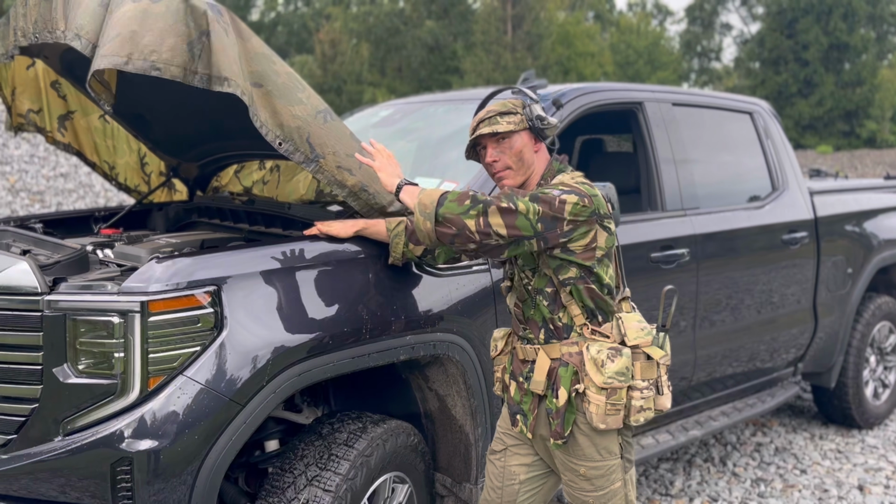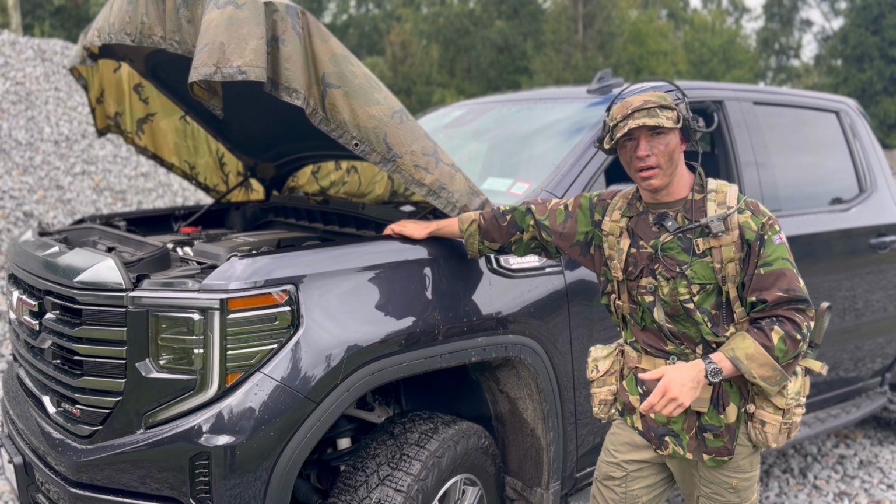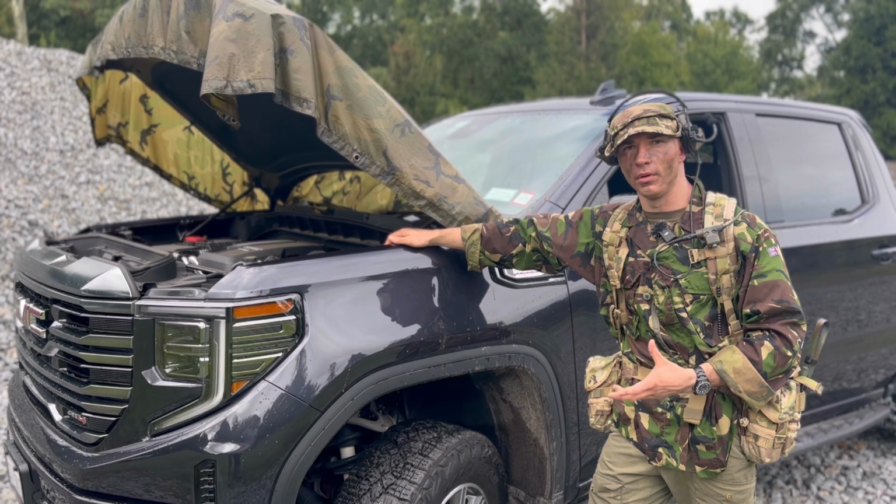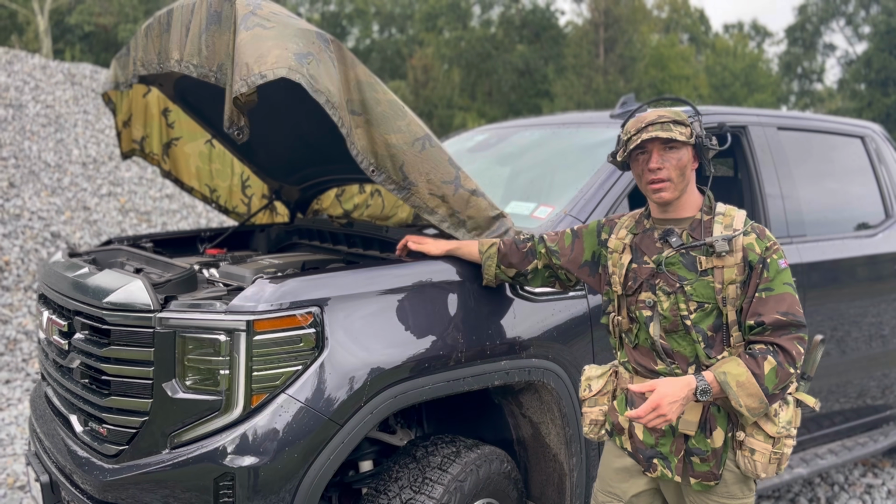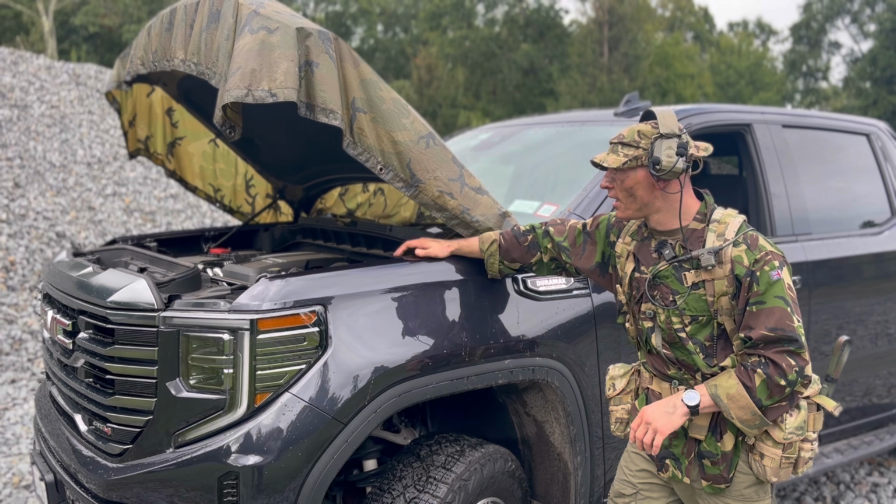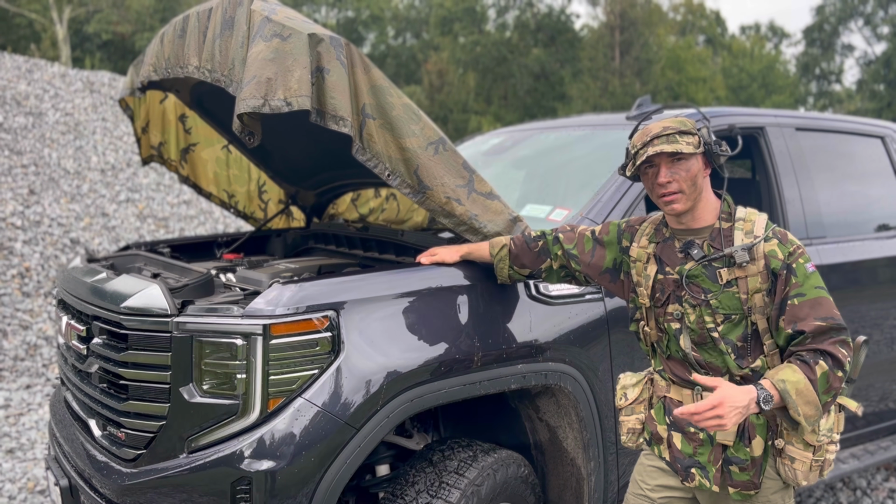So you're going to have a canopy over your vehicles as well. You're going to park them as much into cover as you can. But using these methods, again, is to help cool it down. You'll see in the thermal footage, it very quickly breaks up the outline of that engine. Use 2 or 3 of these and you can break up the outline of the vehicle combined with a canopy. Vehicles are a losing battle, but it's one that we can at least help mitigate.